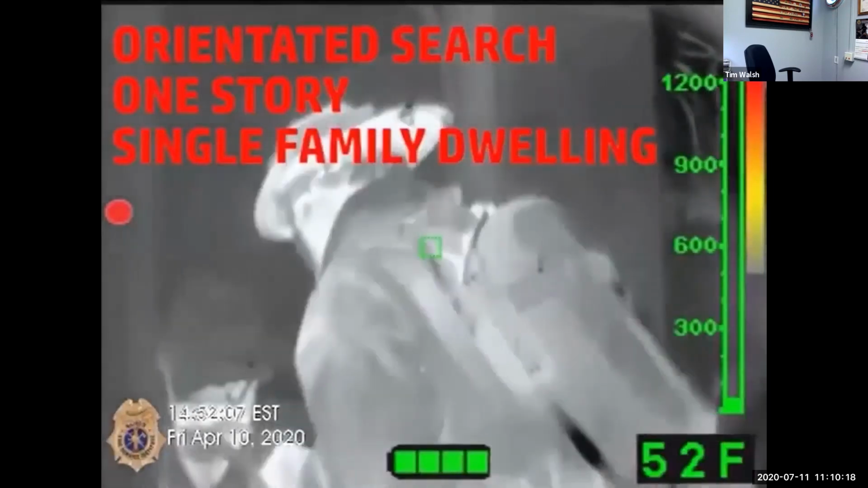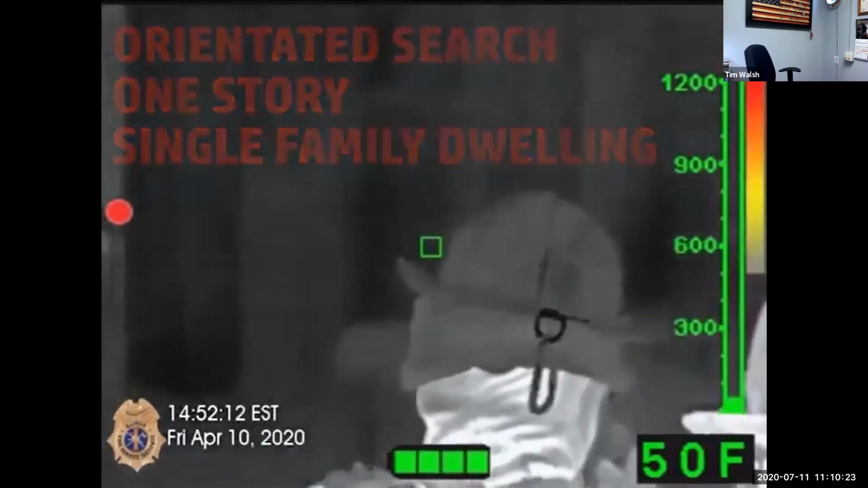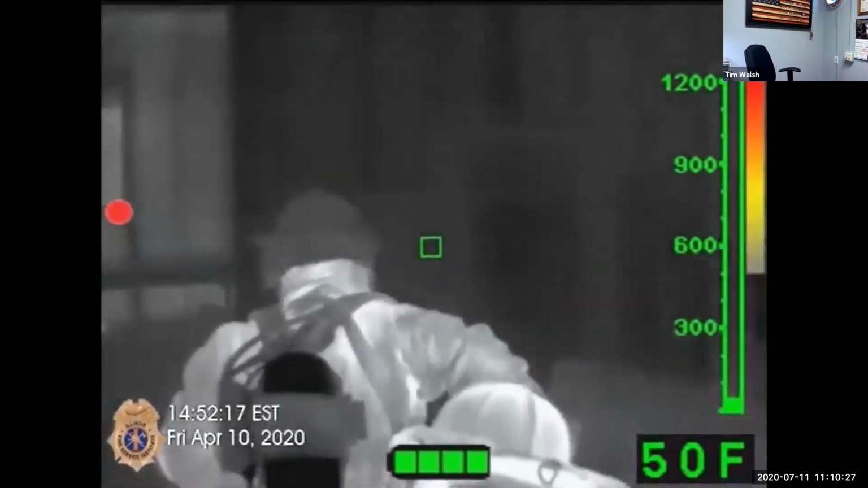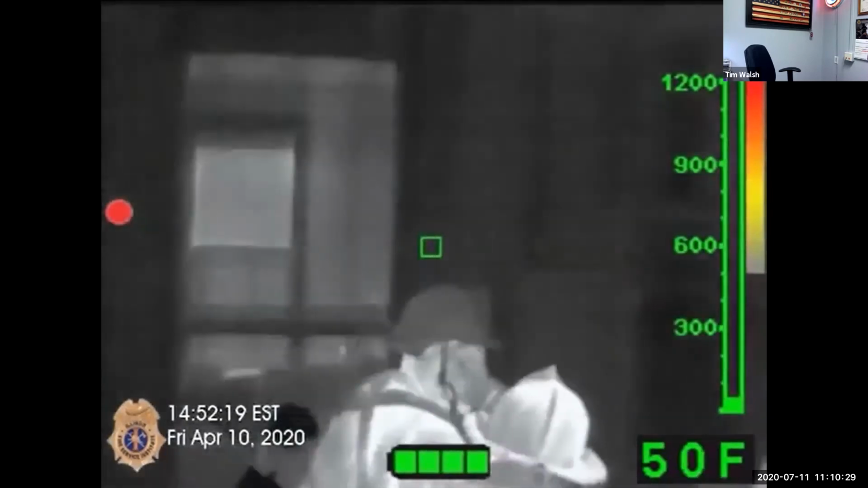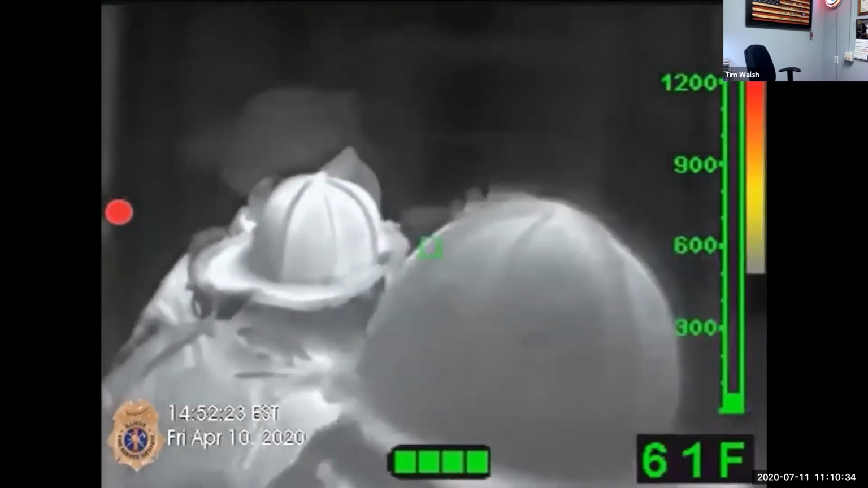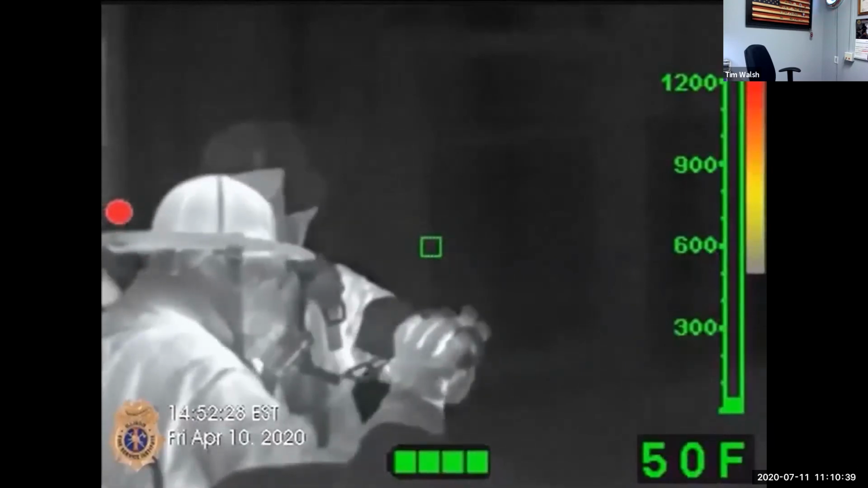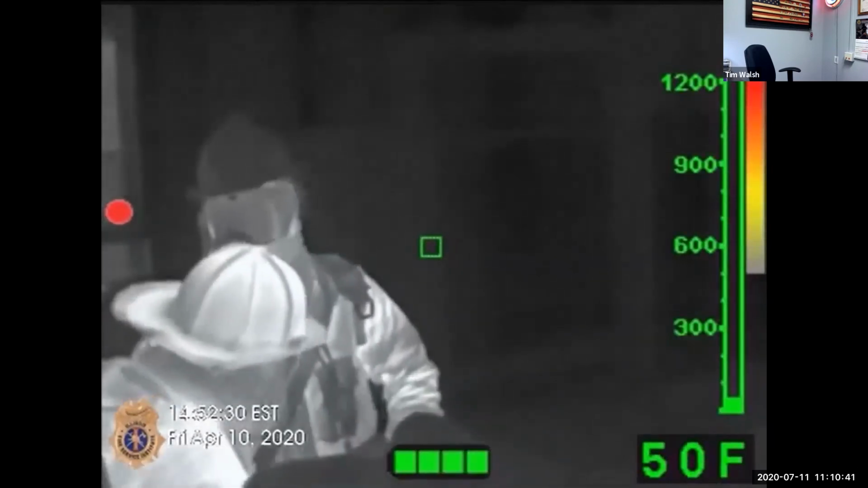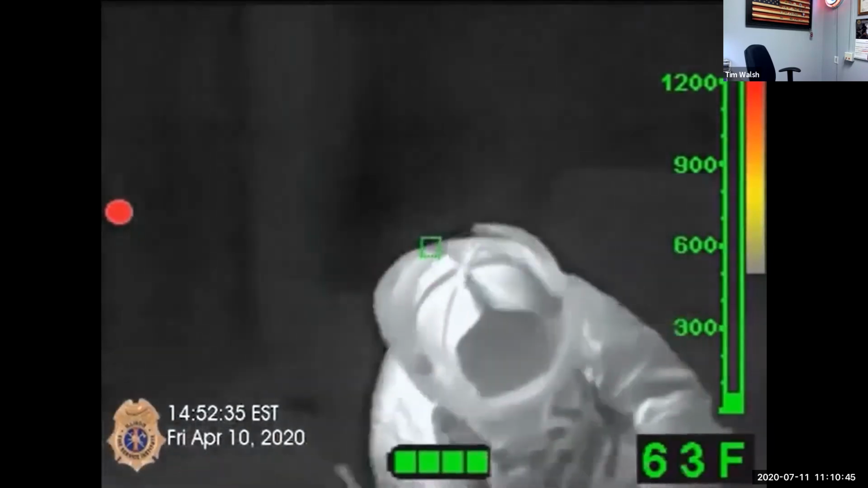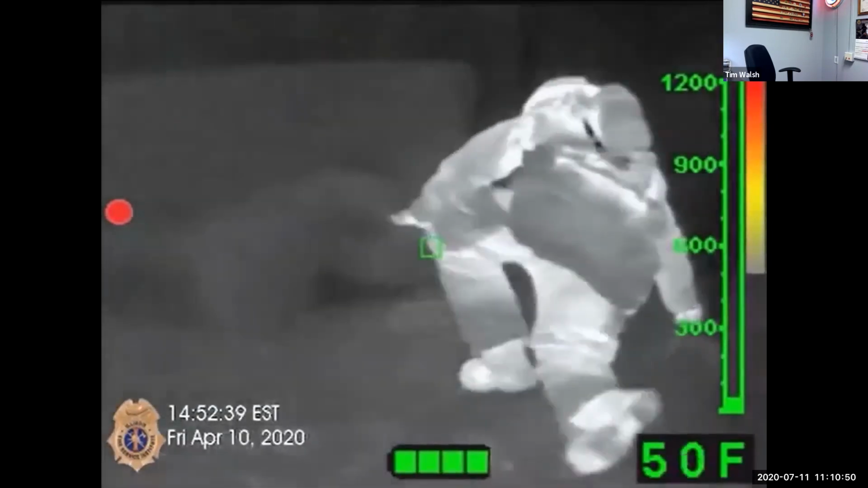As the officer enters the structure, they scan the room high, looking for heat signatures, scans at the 6-foot level, looking for other ways out and the layout of the room. Then they scan the room low, looking for the floor plan and any downed firefighters or victims that may be in front of them. They reach the first search area. The officer scans again in the Z pattern, looking at all 3 levels. The firefighter that's going to do the search scans those 3 areas in that Z pattern so they have the layout of the area they're going to be searching.